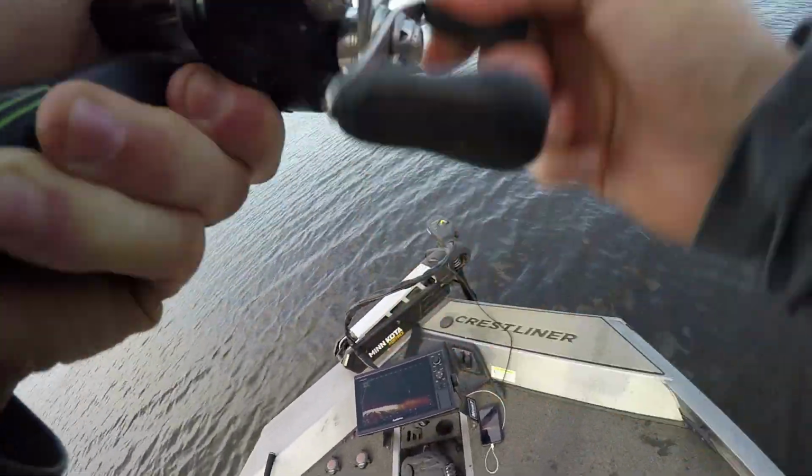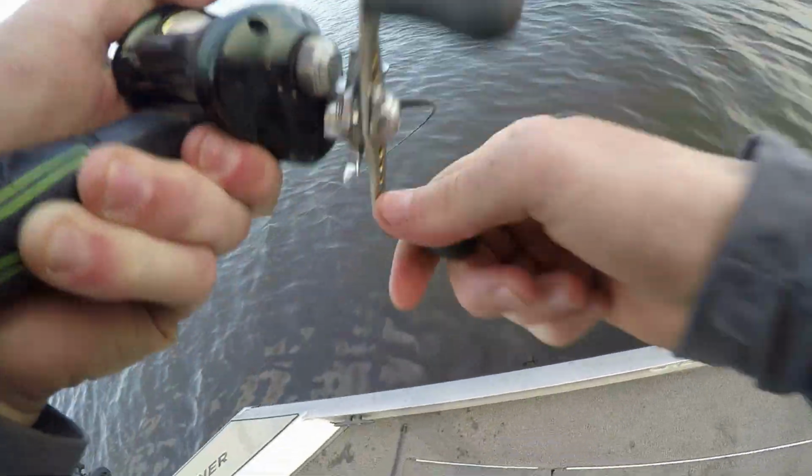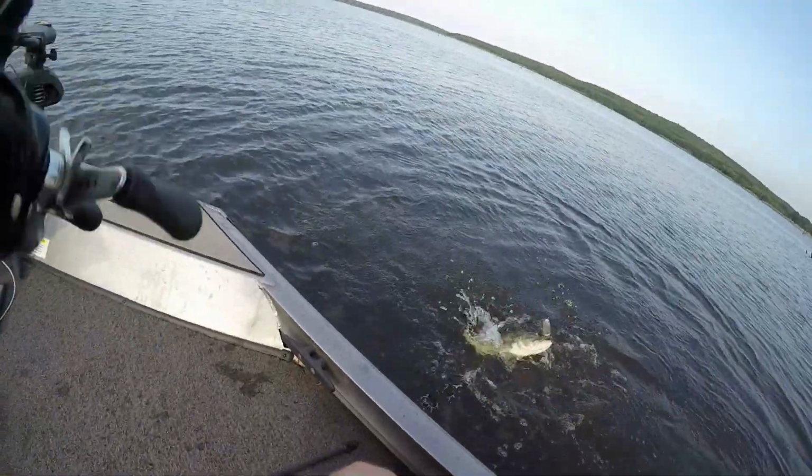Yeah, it's a good fish. He's hooked in the head. Come on, come on. We got him to come back and eat. He ate that thing 3 times. There we go, out in the middle of nowhere.